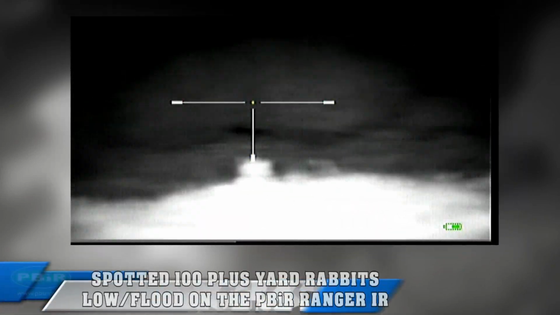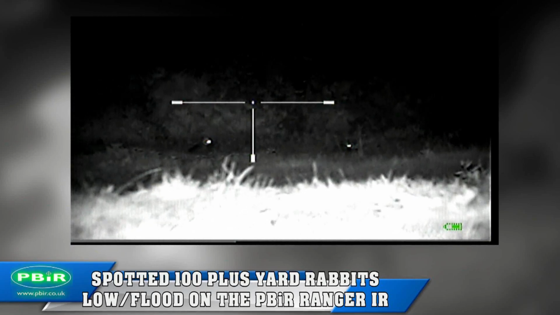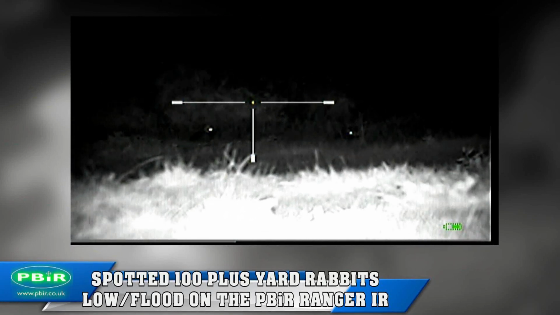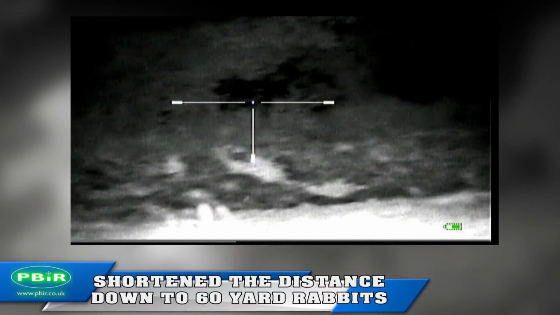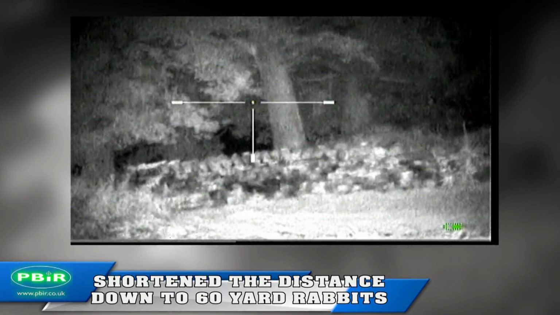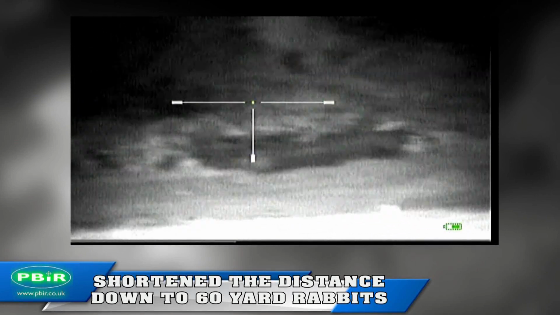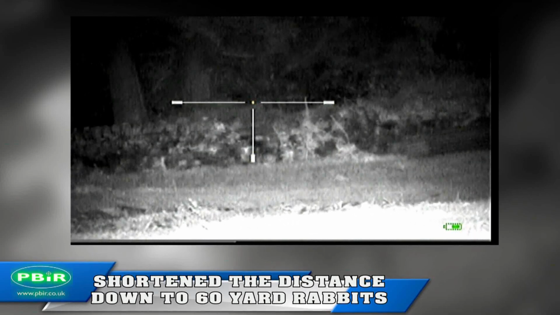Shortly after, I spotted these rabbits, give or take 115 yards, power on low, flood on the Ranger. I had a quick nosy just past the rabbits. I'm very impressed, in my view, with the Photon and the Ranger IR. Nice sharp clear image. I was just having a nosy beyond the rabbits, to see if I could pick out that.